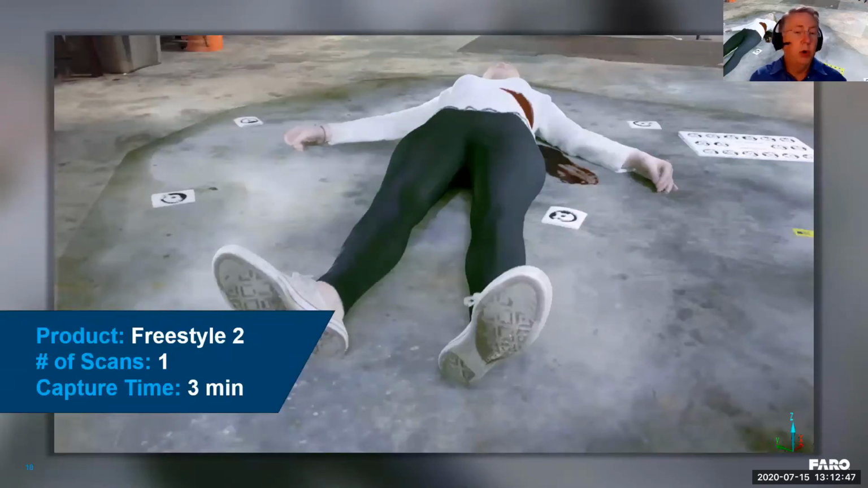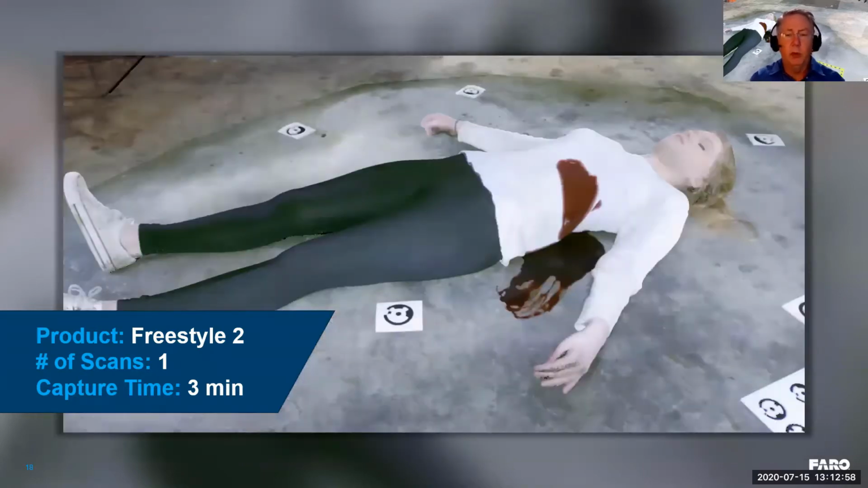So here I want to point out that we can see the detail on the bottom of her shoes. And if you look over toward her hands, they are very clearly captured. Now, one more point that I want to make is that it's not real blood, it's fake blood. We didn't actually injure the young lady, but the liquid was captured by the device, which typically with a terrestrial scanner, when we go to capture a blood pool or any other type of liquid, it actually ends up being a void. But with the Freestyle, we can actually capture it.